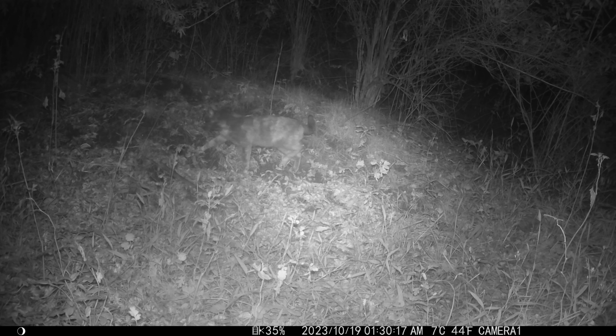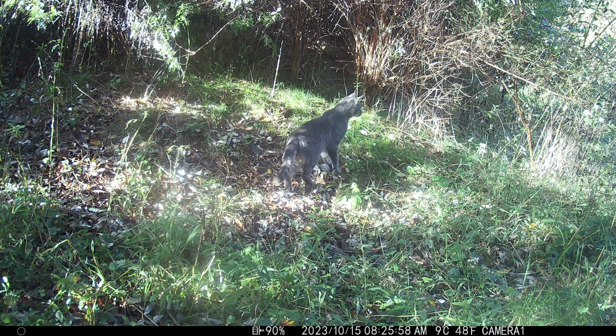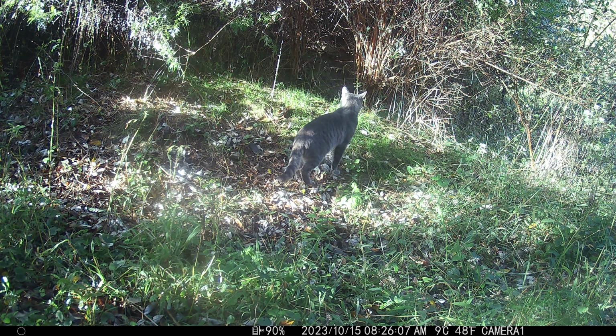My trail camera captured this cat out in this one particular location for about a whole week. Well, I didn't know what it was doing at first, but then I figured it out. It was out there hunting. What is it looking for? Mouse, rat, possum, something.